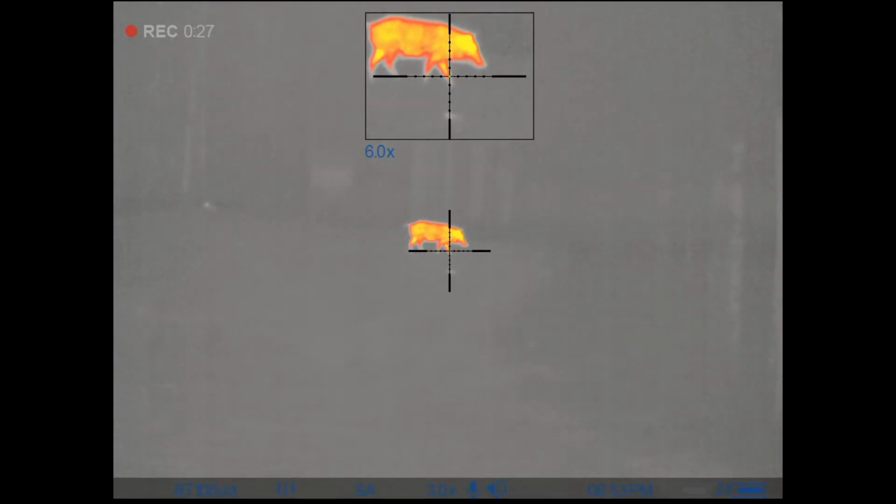The wind was actually blowing straight towards my feeder at this point in time, just about 3-4 miles an hour. You could tell by looking at the posturing on this hog, he's sniffing the air a lot. He knows something's not right. At first when he walked off that trail, I thought I was going to lose my opportunity. But actually he comes back out, being a hog, man. He wanted to go get that corn.